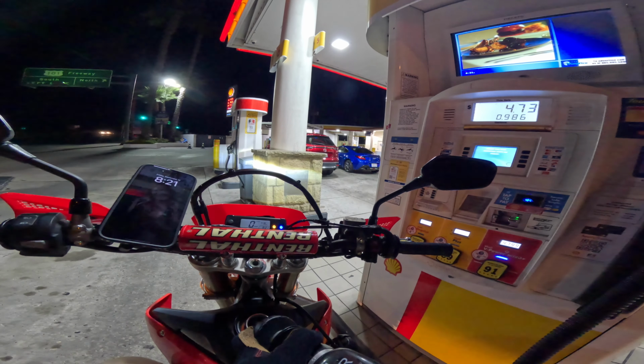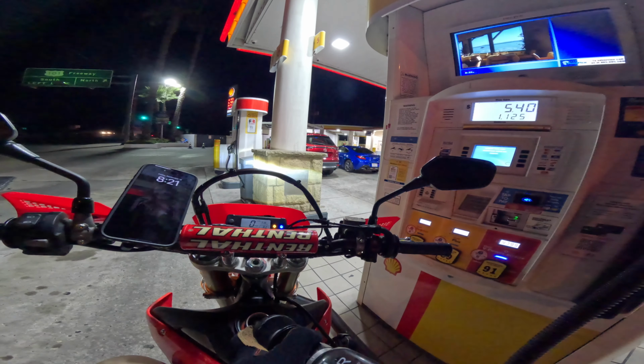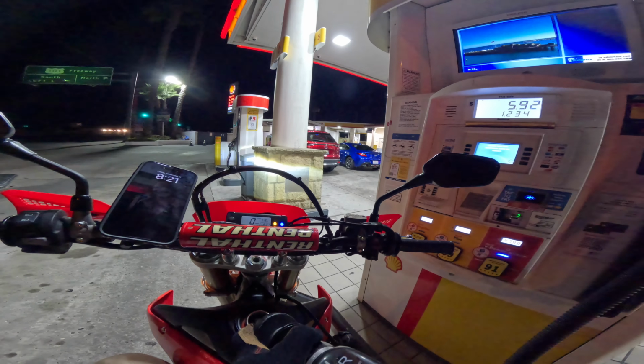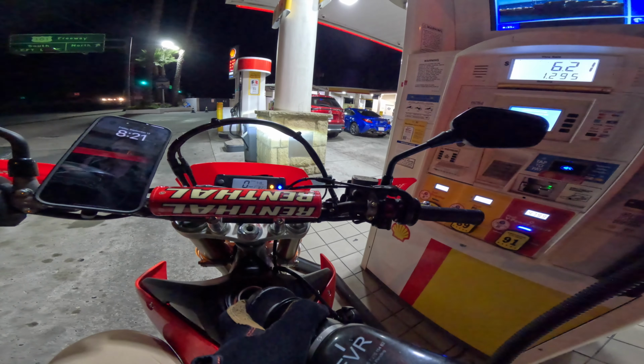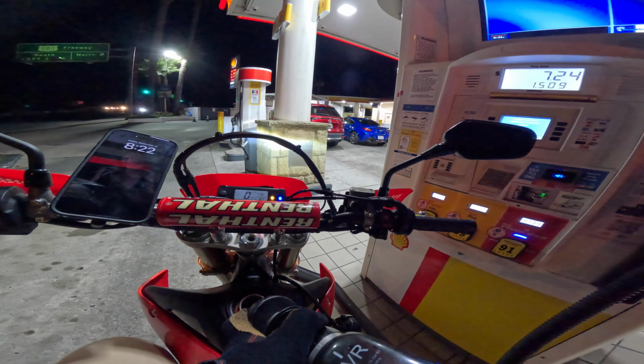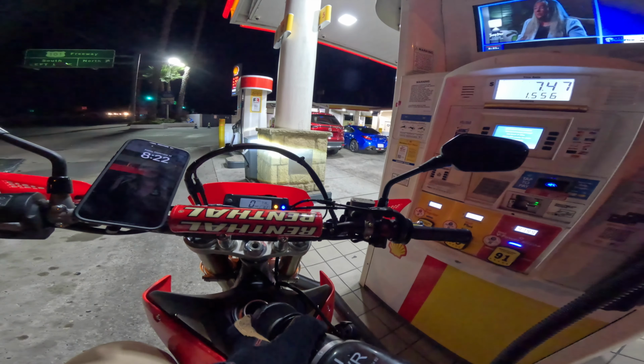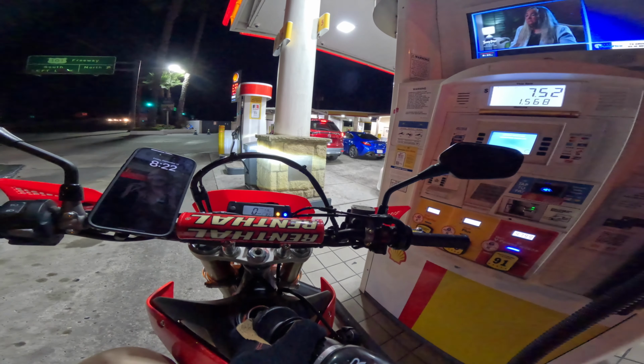I got the mic right next to my right cheek, so we'll see how it sounds with the mask, or not the mask, the visor up and the visor down.